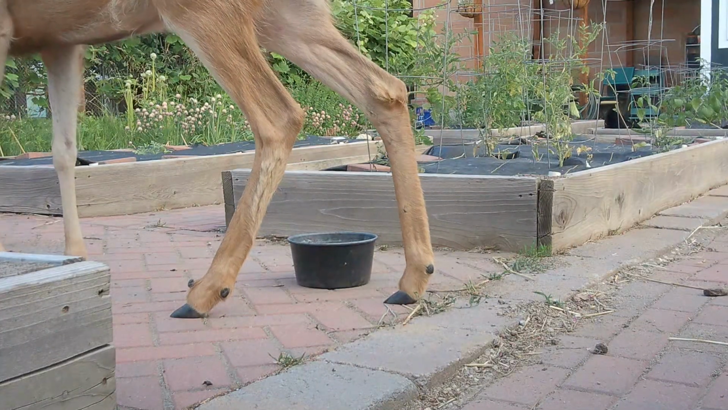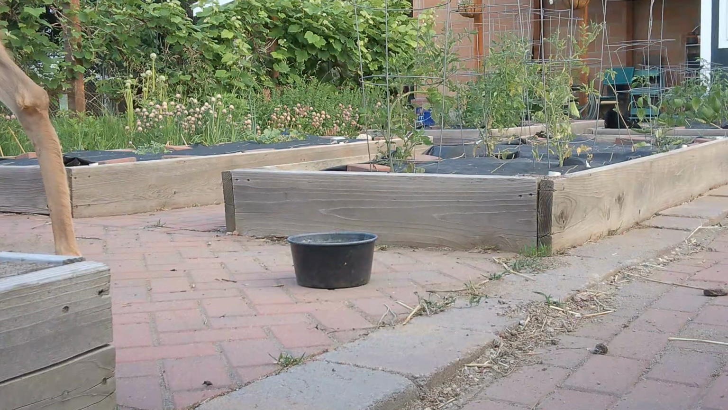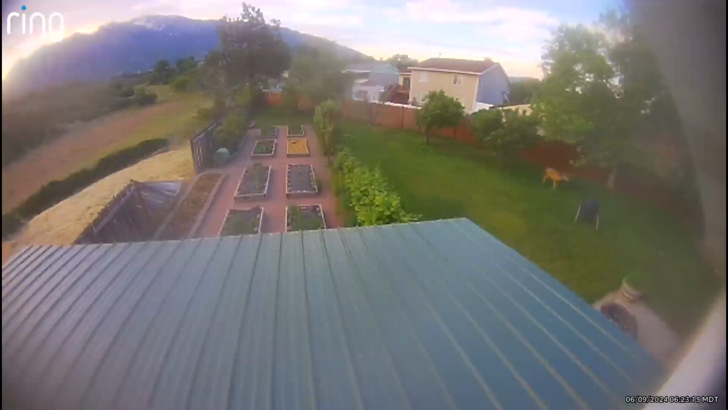And then we come out the next morning, and I gotta go look at the camera to see what that weird noise is. And this deer spooked me so bad. They don't normally come in our yard, but we had part of the fence blow down. And all of a sudden I walk out and there's this deer standing right in front of me.